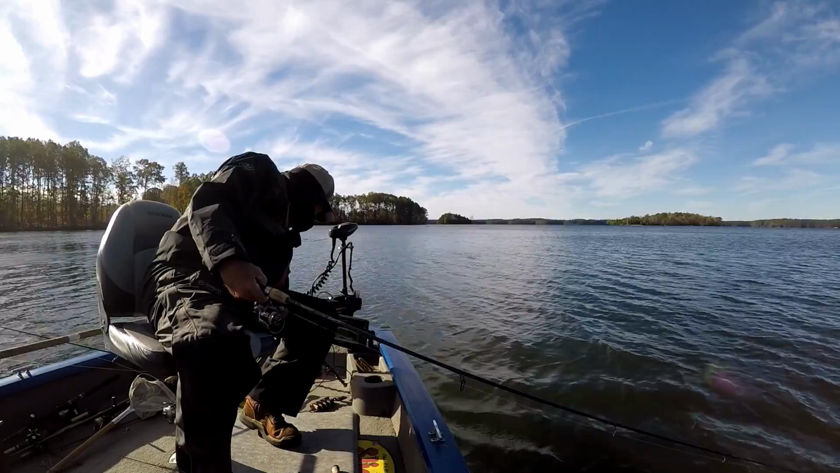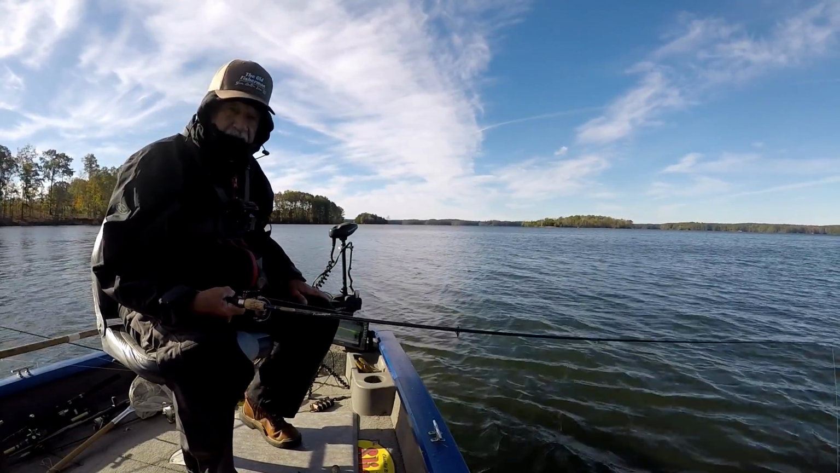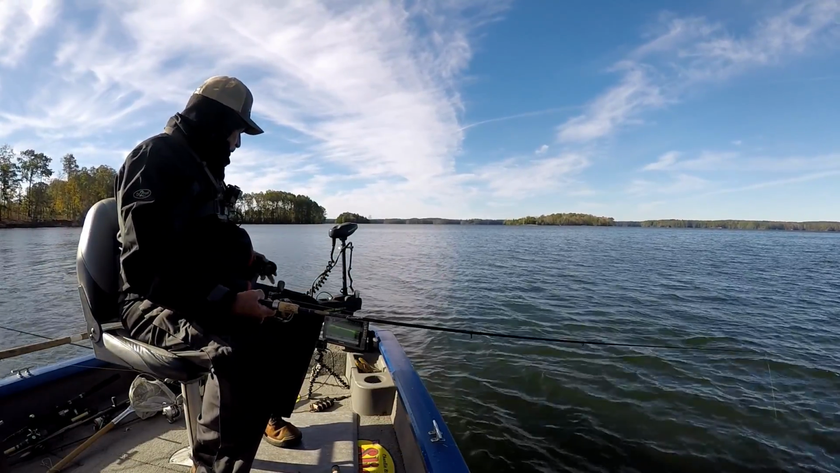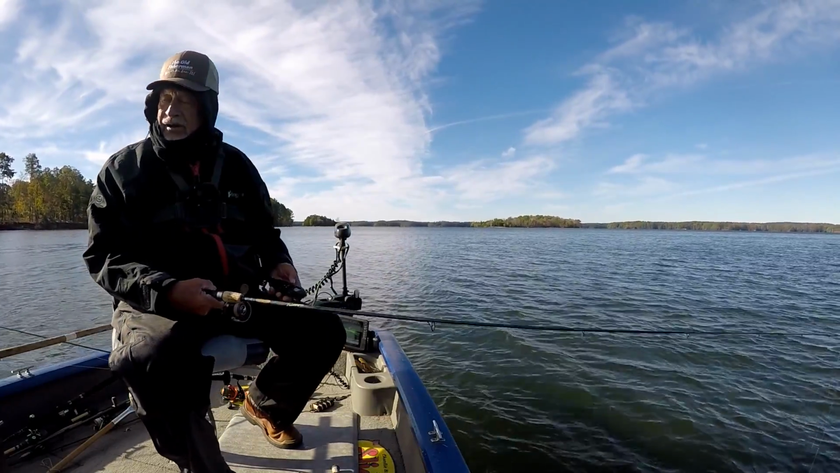Make sure everything's rolling. Looks like it is. All right, let's get back out here where them crappies were. Throw it in there again. I kind of stayed off of them. I tried to anyhow.